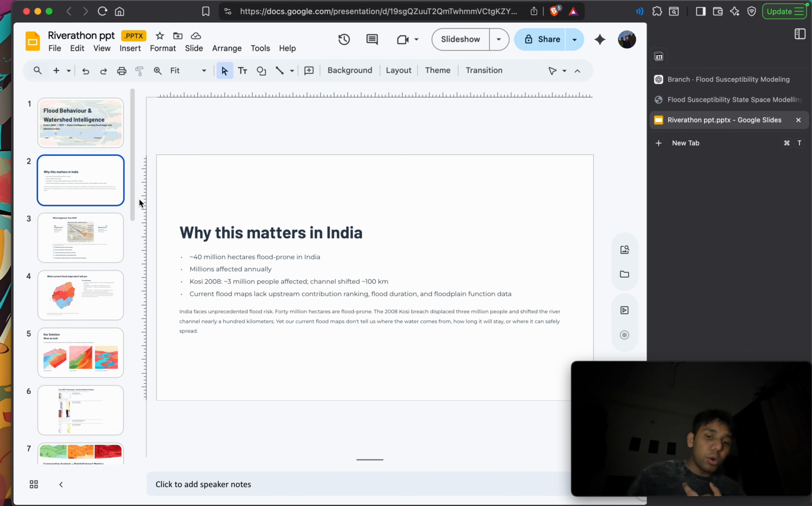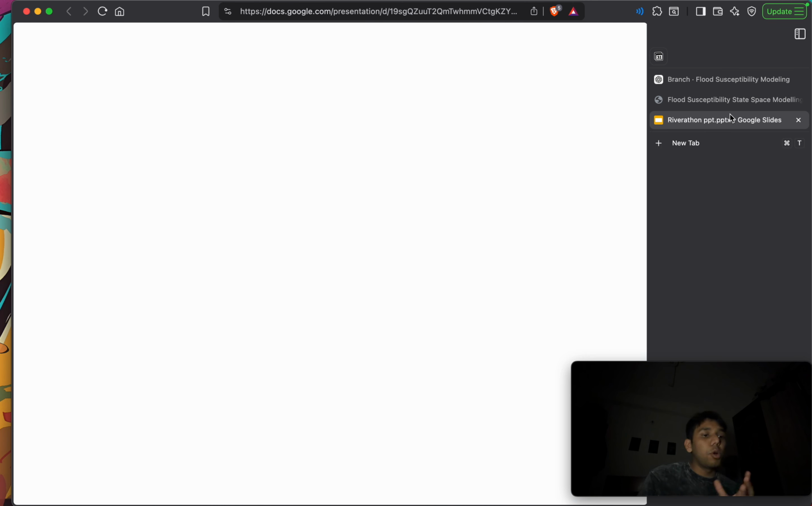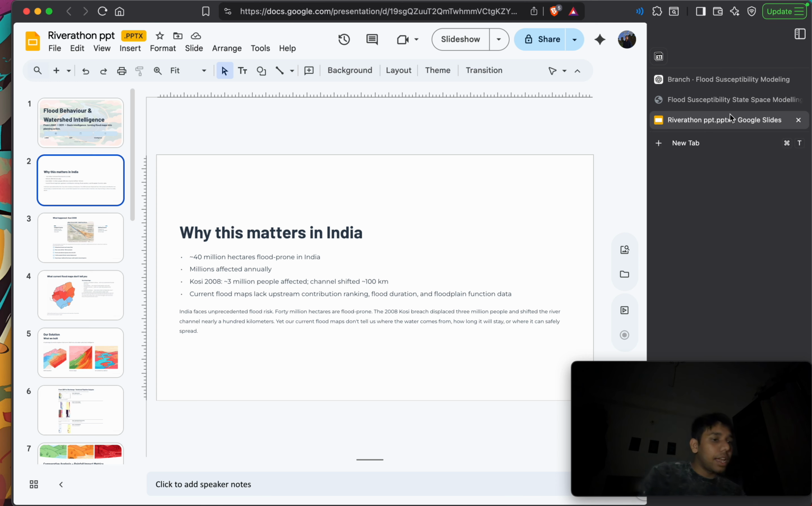First, let's talk about why this matters in India. The problem statement: what is the specific district we are targeting? For this particular study, we have run this model on Bhagalpur in Bihar, but the model is built in a modular way in which you can take the LiDAR data that is publicly available and put it into the data folder of our system, and it will automatically generate the same processing that it did for this pre-rendered area.